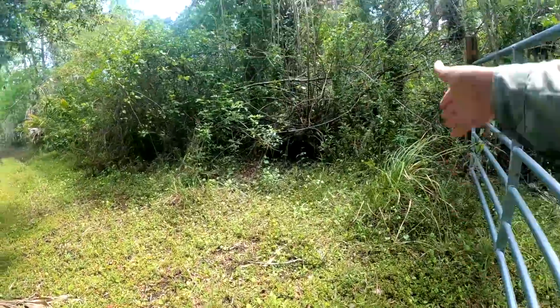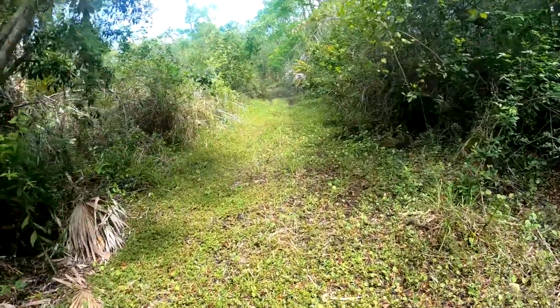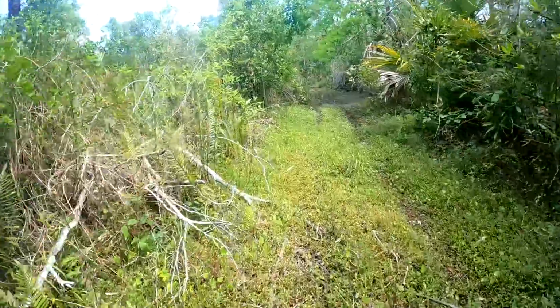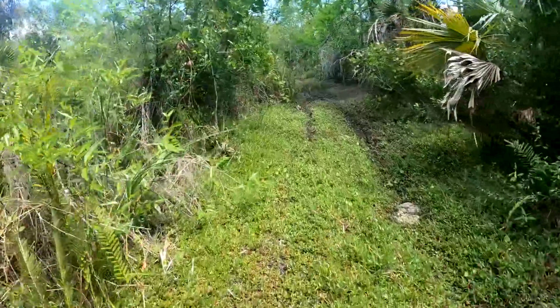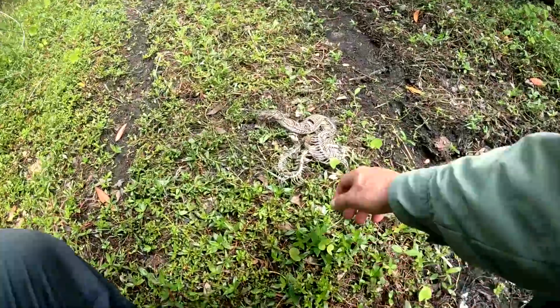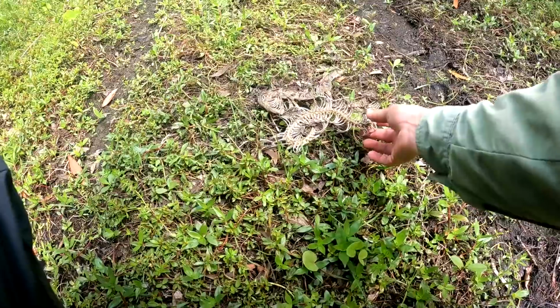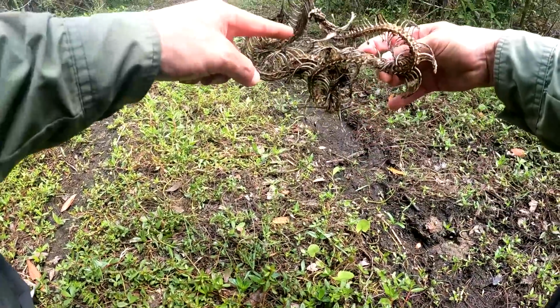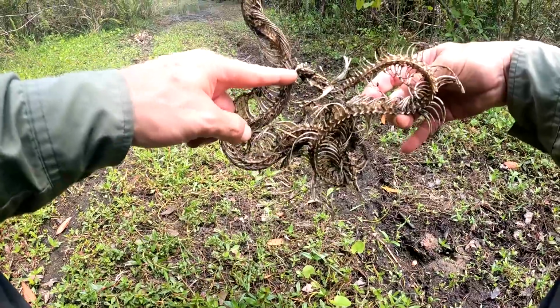You can see just once you get on the edge of this slough, Fakahatchee Strand, the terrain changes. Get into some water here. There's a nice dead snake carcass. It's pretty cool. Those big fangs right there. Looks like it was probably a water moccasin.